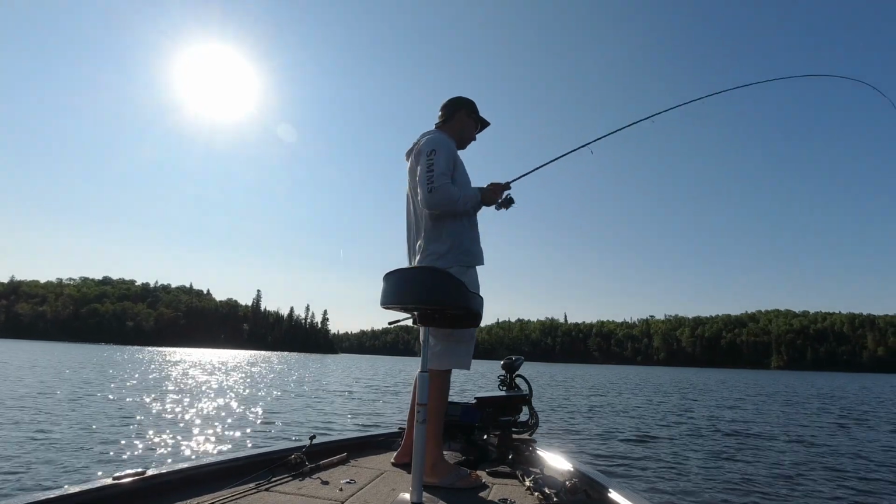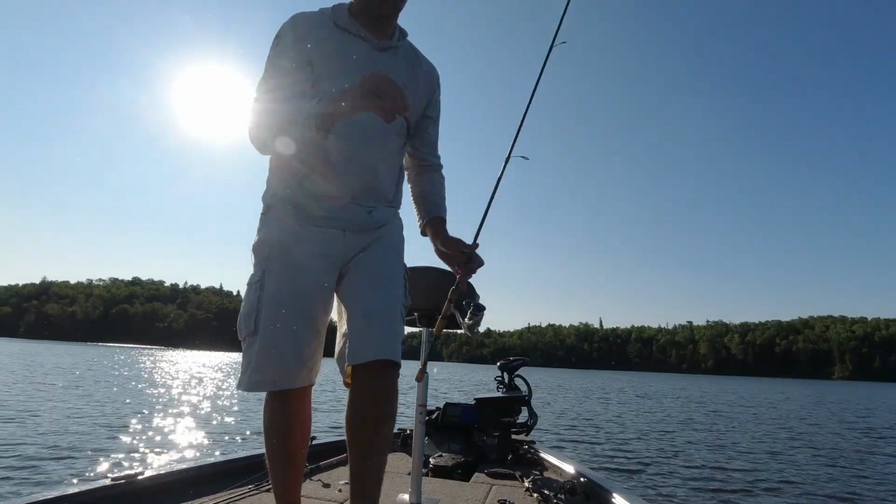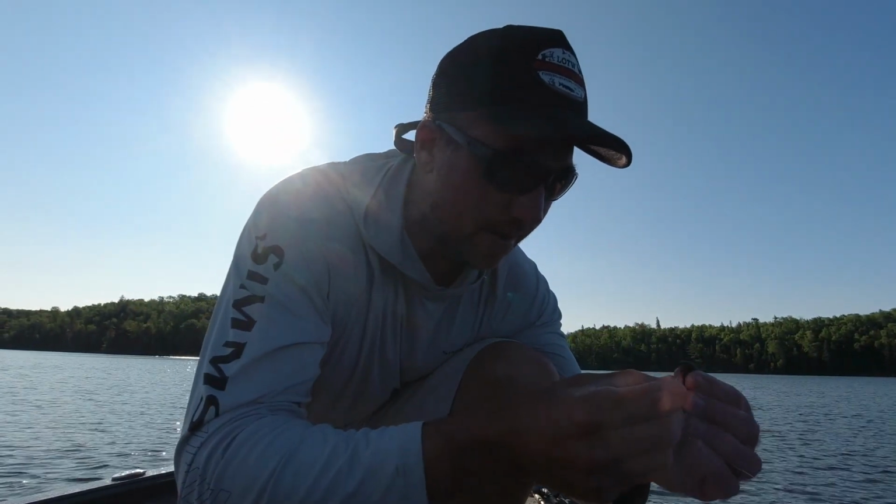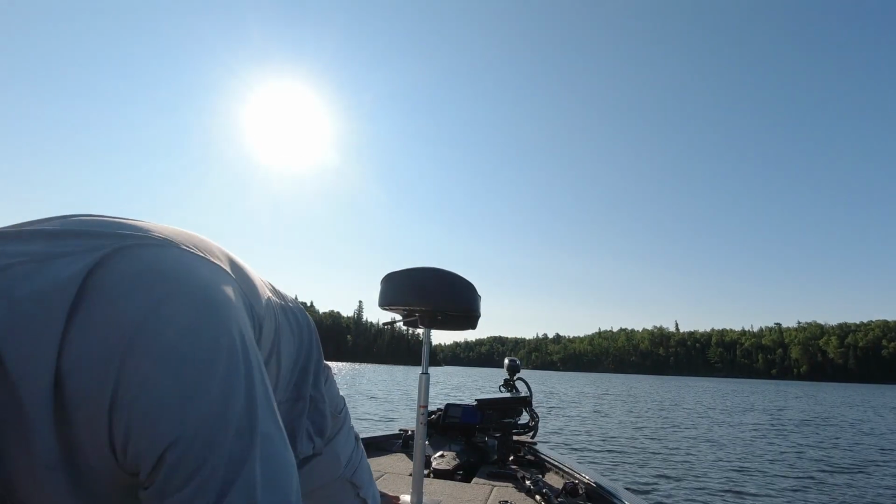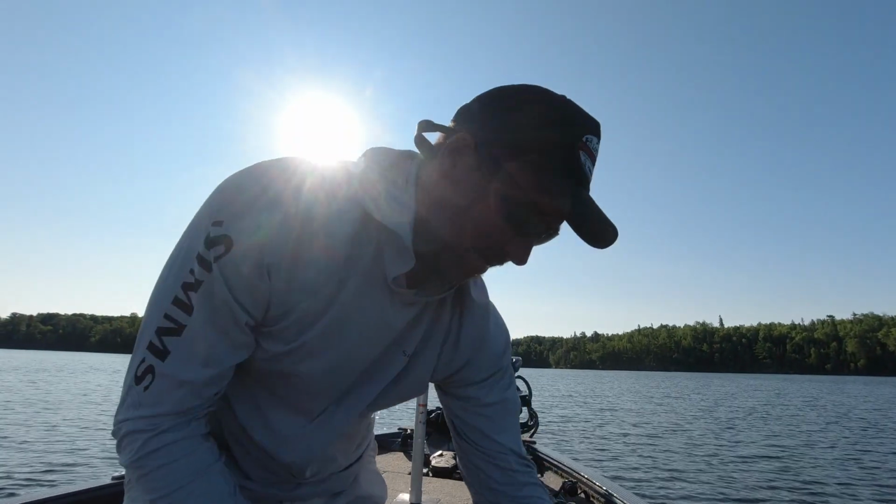I gotta go find some more fish. This is stupid. This lake is so good. After about fish 20, my Hula stick got yanked down. But I'm just gonna give it a little dab of glue instead of putting a new one on there. It's usually all it takes.